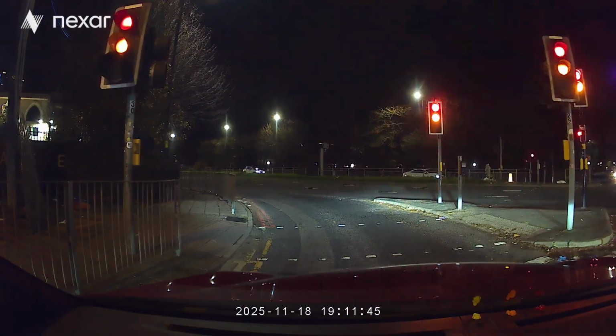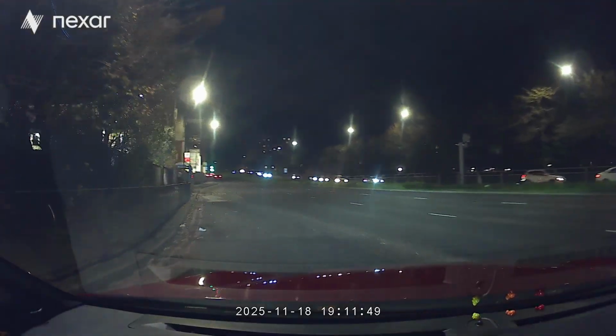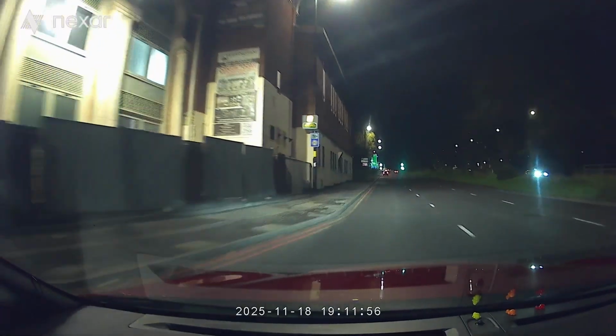Because they can get away with it. Because no officer's going to actually... Well, they might have a blitz on them at some point, but it's much less likely in the evening.